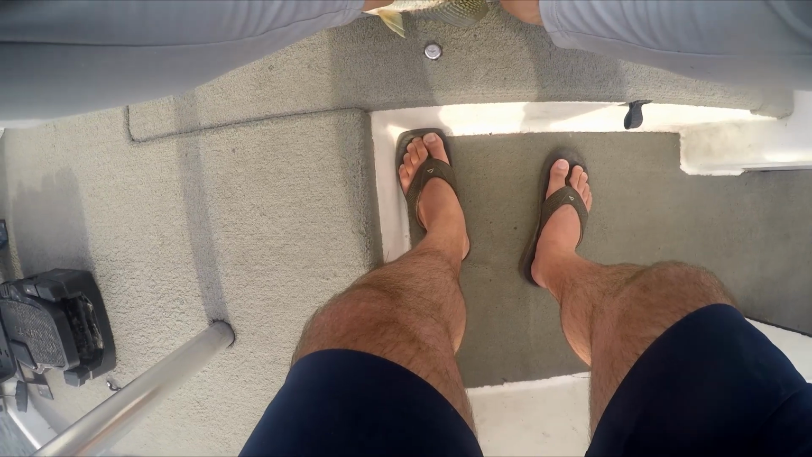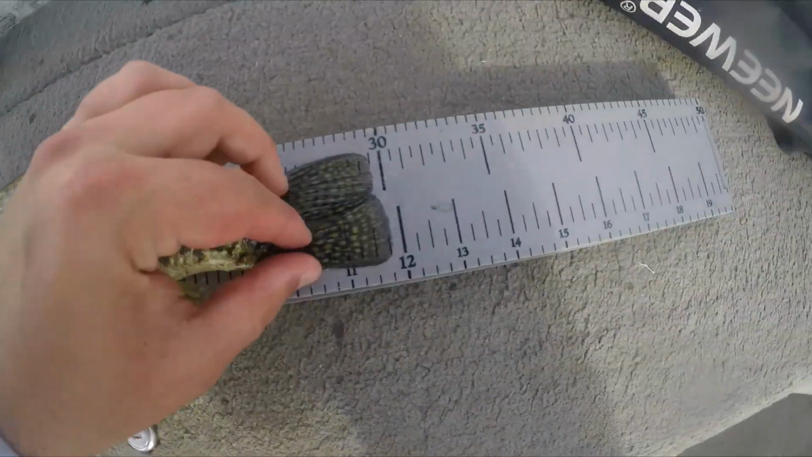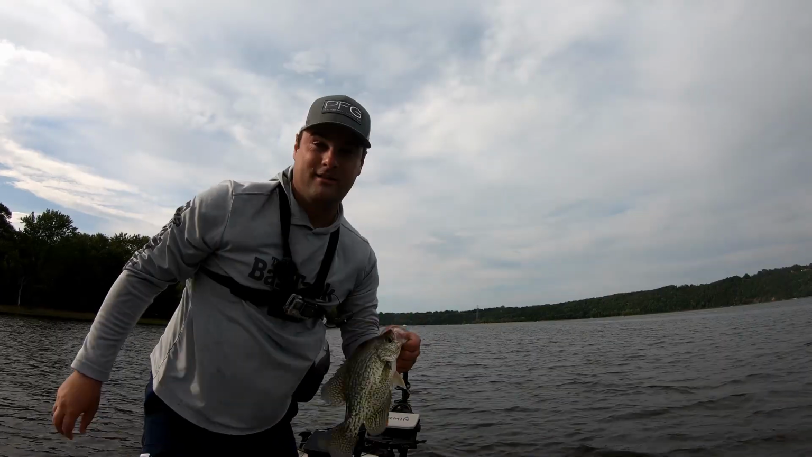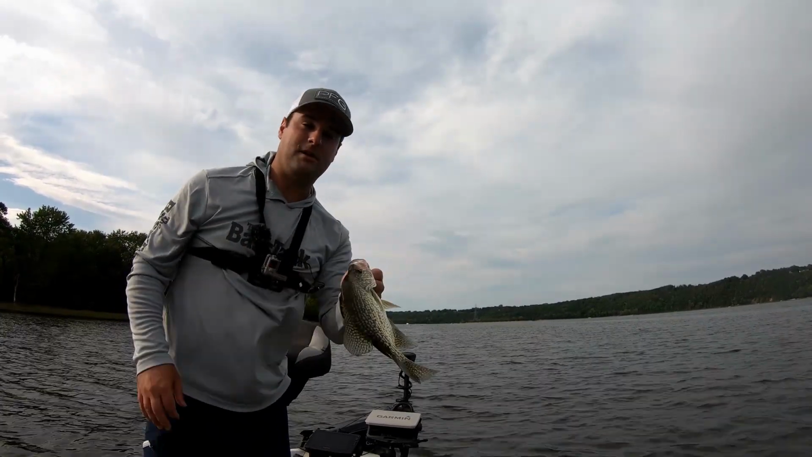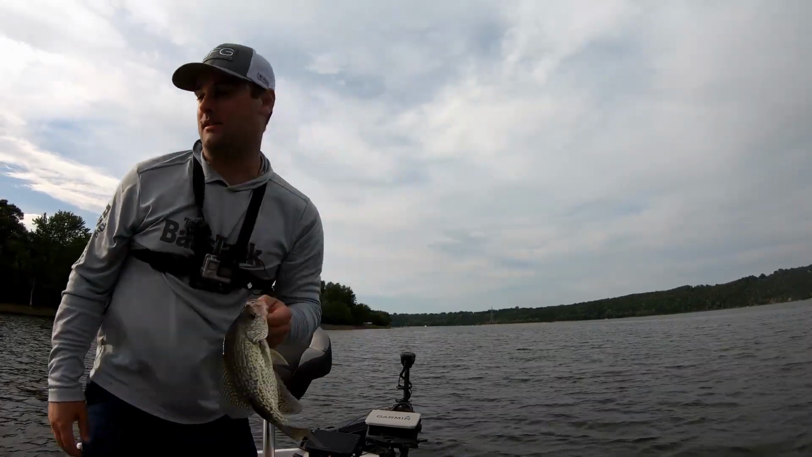Oh my goodness, is he almost 12? He's 11 3/4. He is just shy of 12. That, ladies and gentlemen, is a quality fish. Again, I just let those jigs pendulum right through where all these crappie are stacked up, made it look like a natural couple bait fish just drifting right through, and he just thumped it.